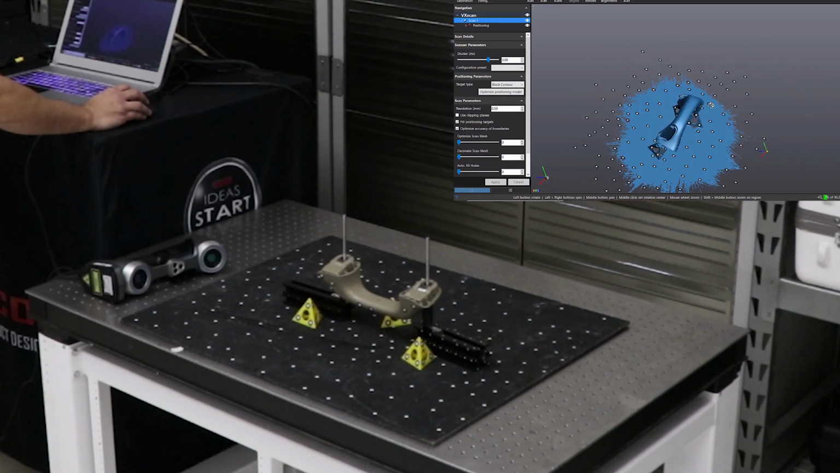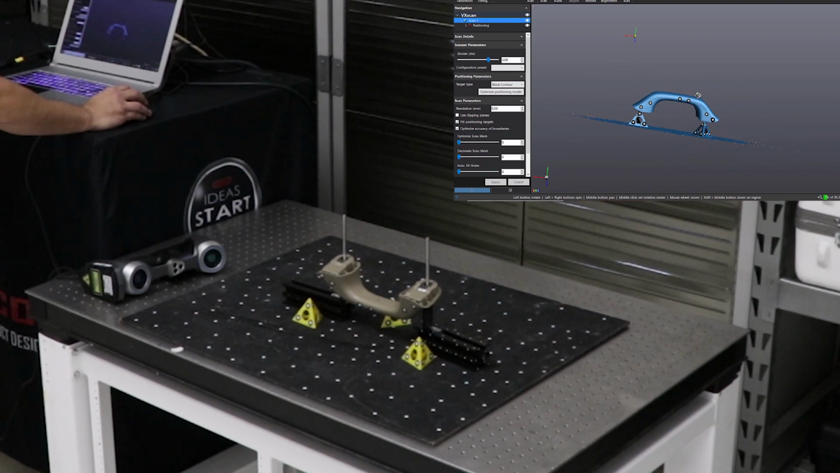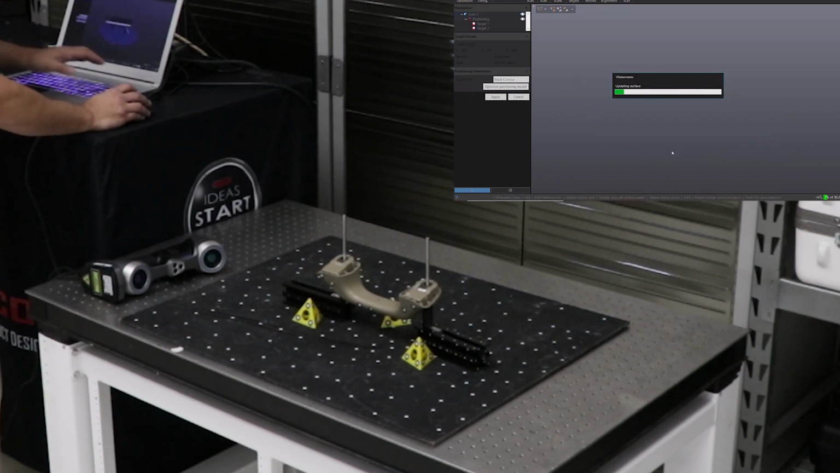So we flip the part over. Now we're going to get in a side view here like we did before, and we're going to go in and select all of those targets except the ones that are on the part. So we just kind of window in to capture all of those targets, and we'll rotate it here so you can see them. So everything in orange, and then hit the delete key, and that will delete all those targets.